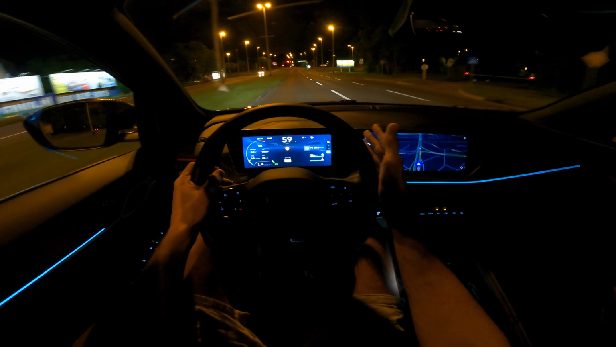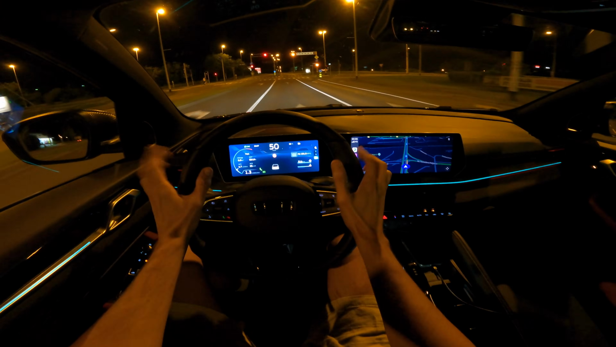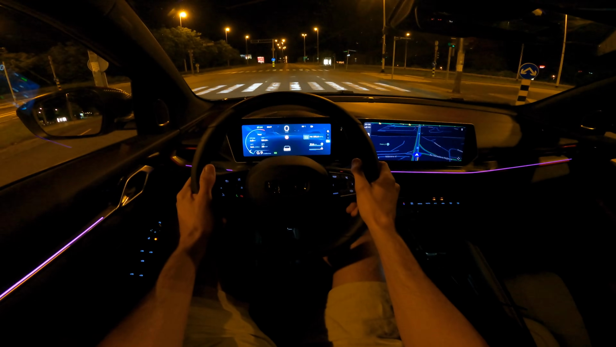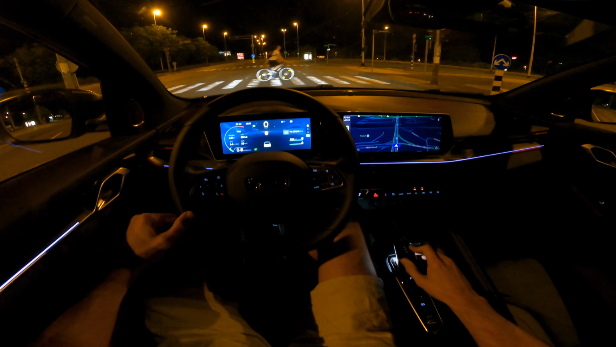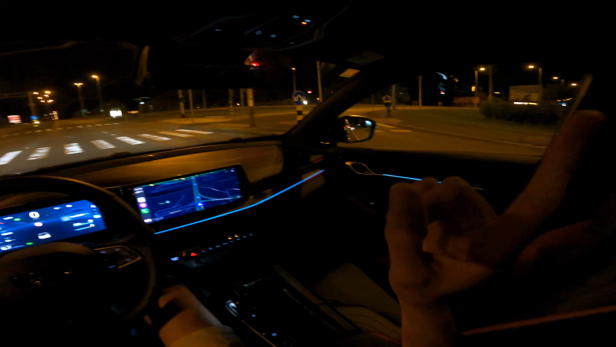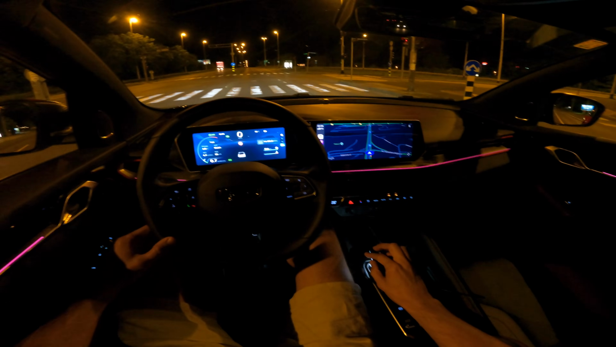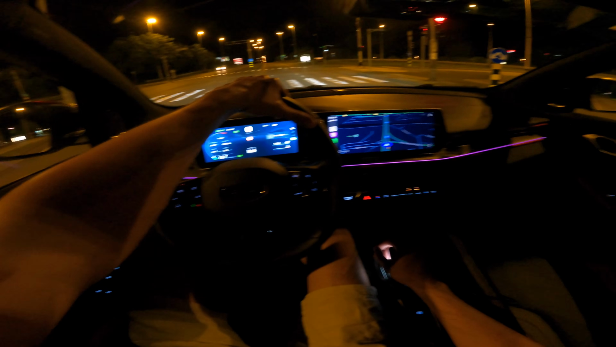So yeah, 172 horsepower is well enough for this car. The car is fairly light, and with this engine it just has enough power, takes off great. So you can see that the consumption has spiked immediately. Yeah, you also get the painted roof, which is nice. So yeah, I think I've summed it up really fast.